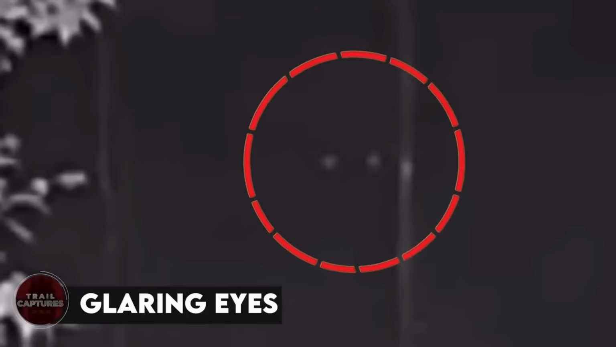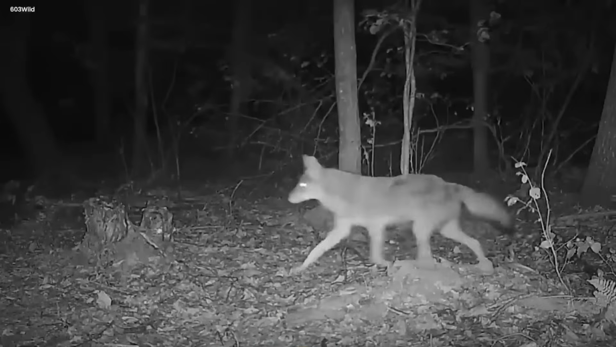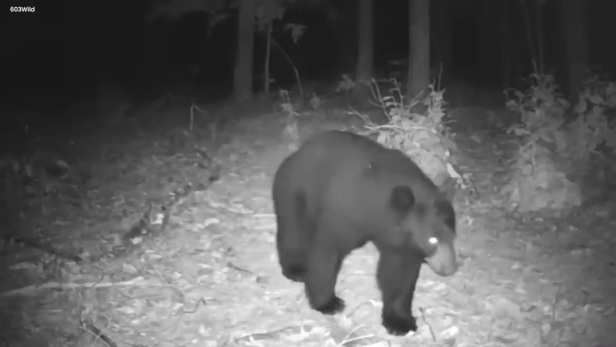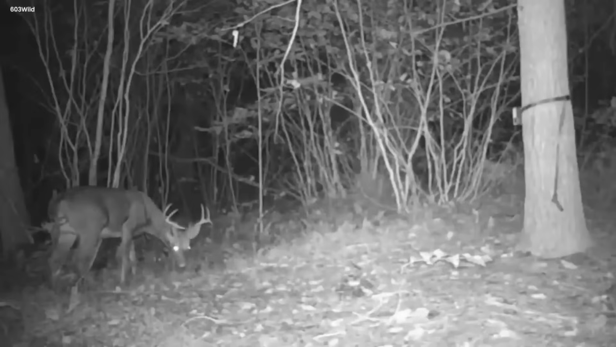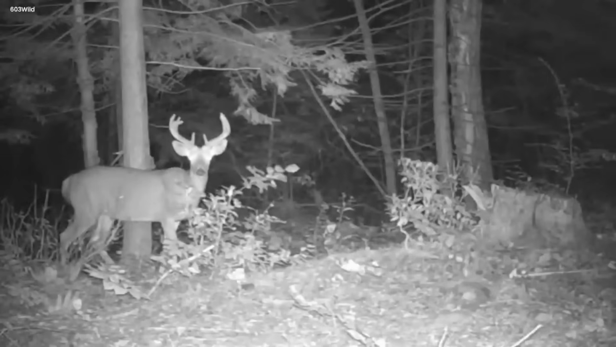Glaring eyes. Trail cam footage has been making headlines. However, the spotlight isn't on the animal captured by it, but on an enigmatic presence that the unblinking lens inadvertently revealed. In the vast fields of the forest, amidst the lurking darkness, an innocent deer could be seen grazing peacefully through the meadows. I know, nothing exciting, but here comes the spooky part.